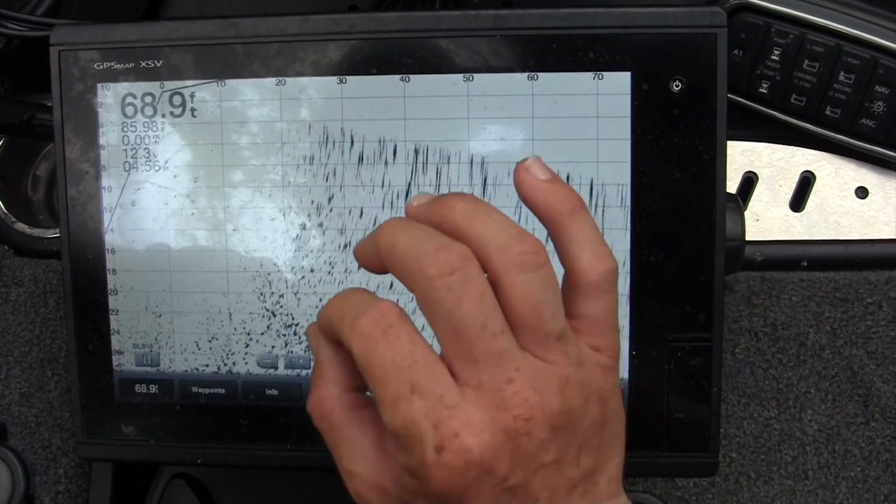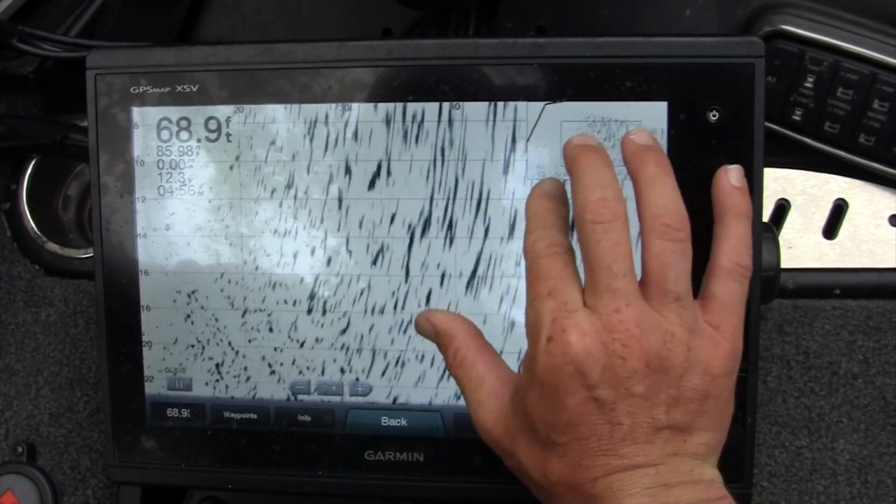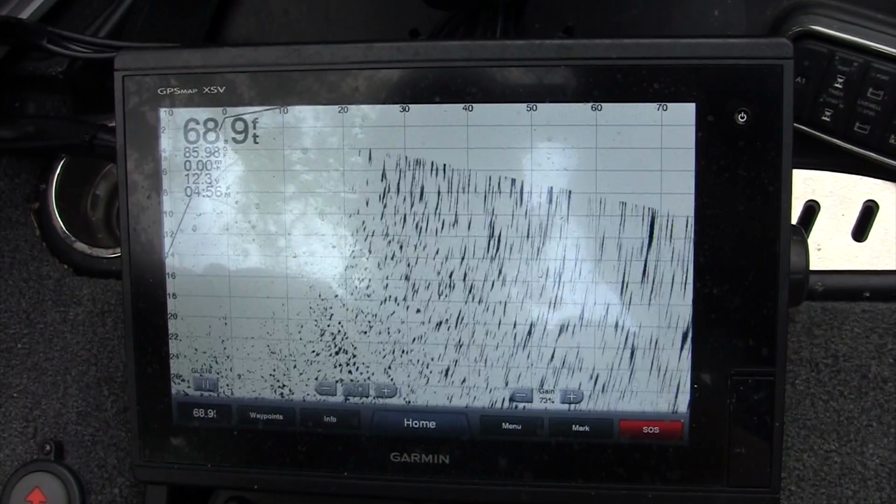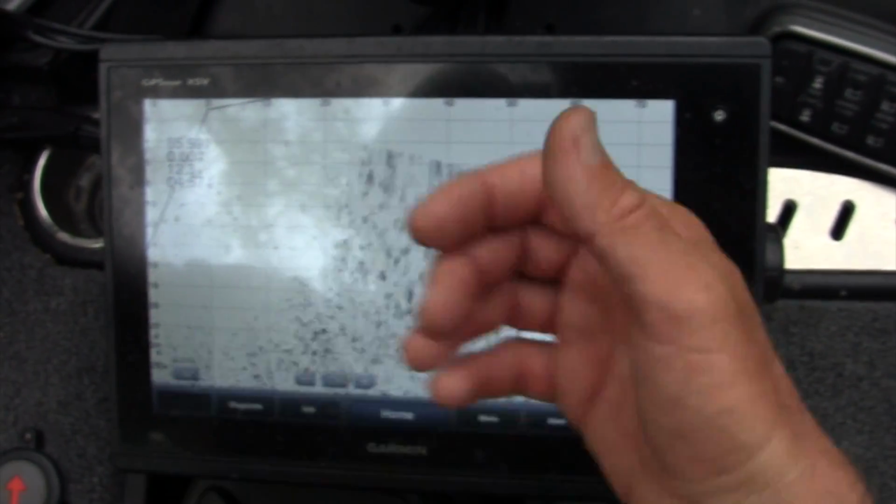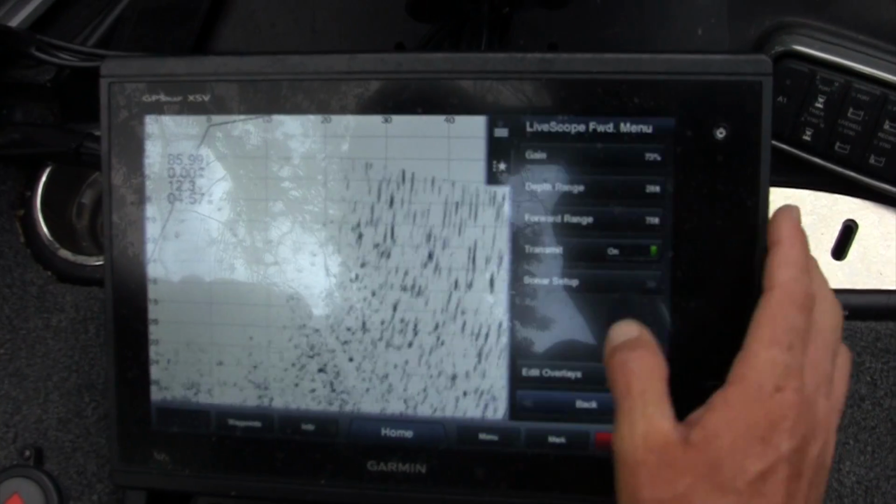The cool thing about Livescope is if you have a fish, you can zoom in and zoom out now with the new feature that they did in the software upgrade. So that's a really cool feature that is available now, and it wasn't available when I shot that video, which was last fall. So that's a cool thing they've added. Garmin keeps doing better and better things to this Livescope, and it's awesome.